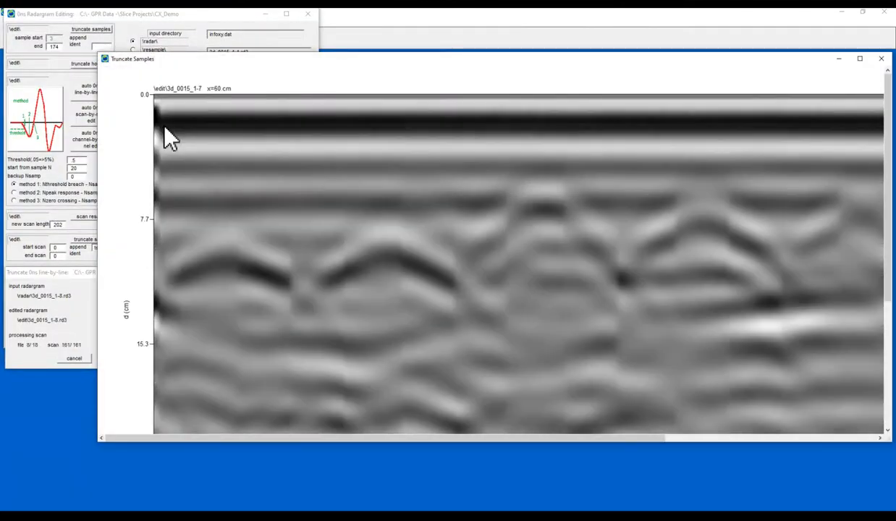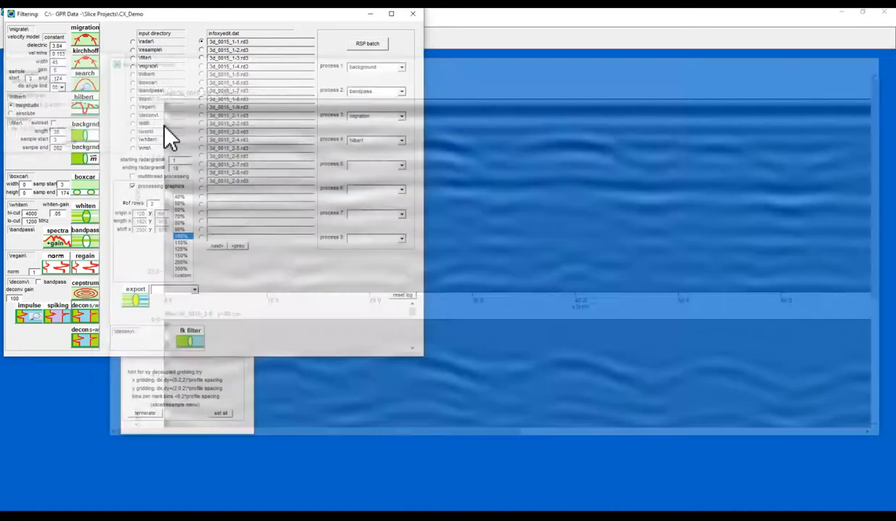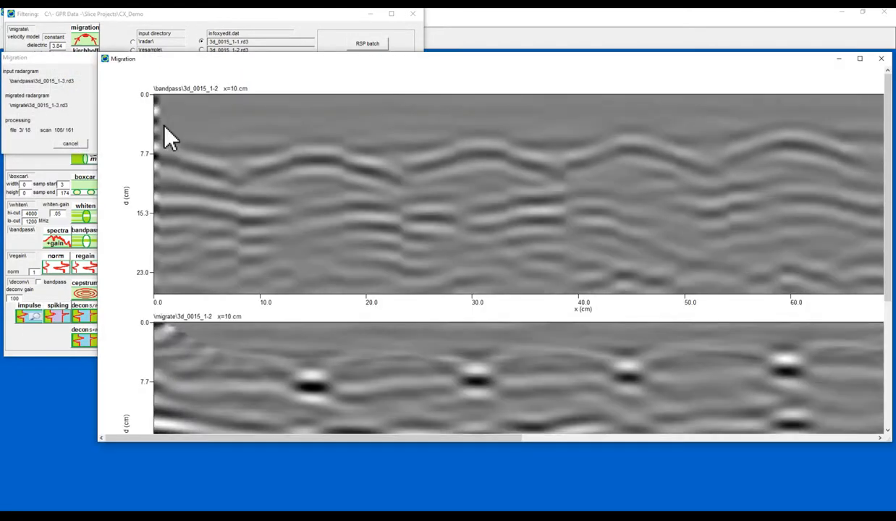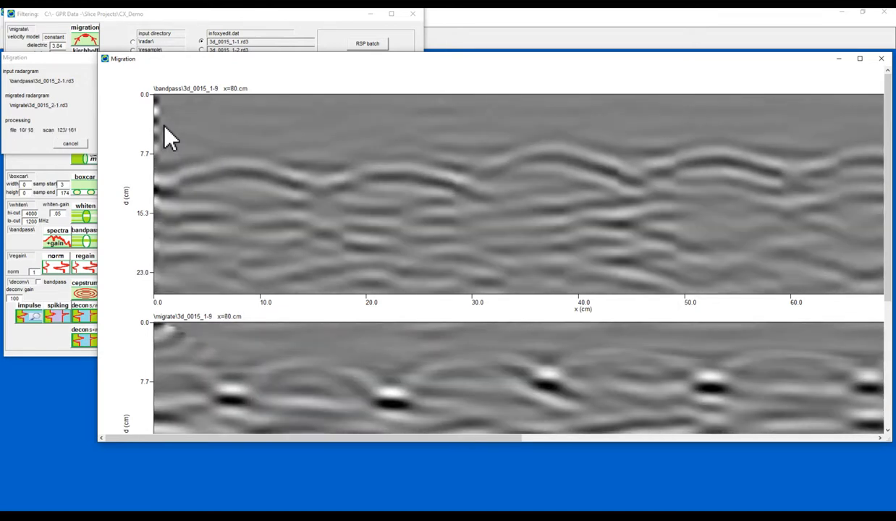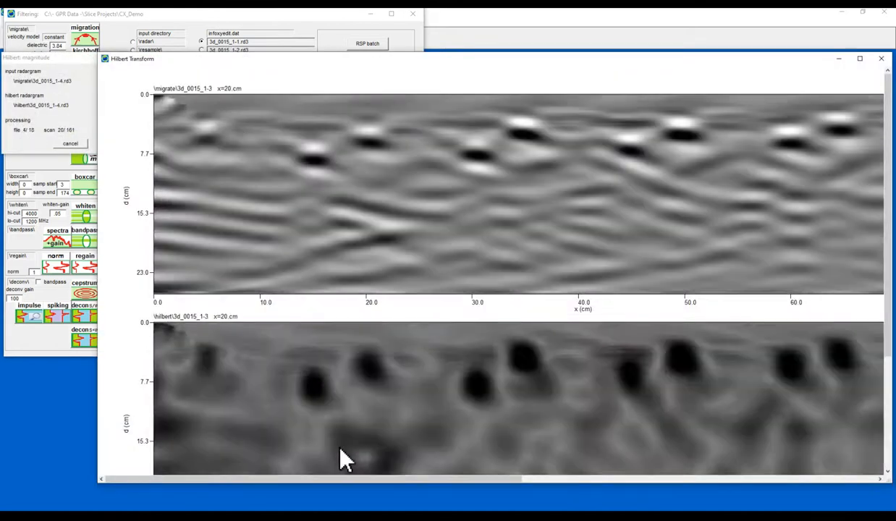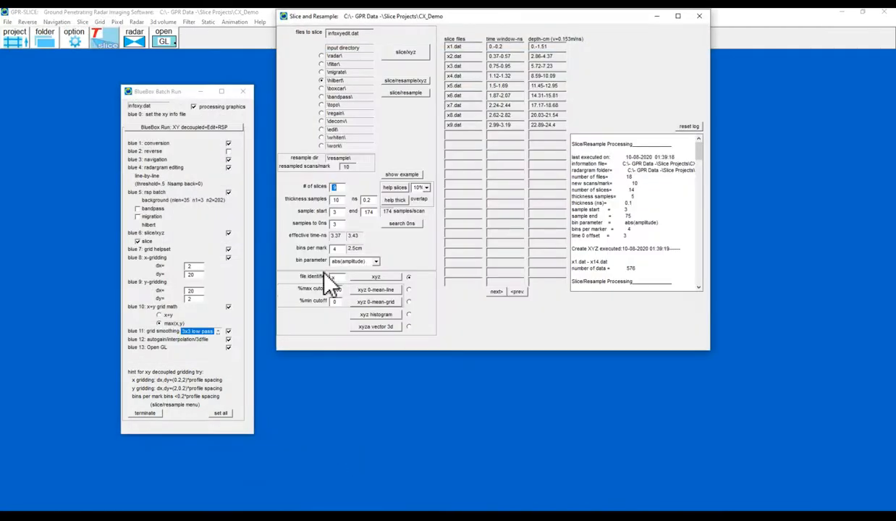Navigation flicked up there. This is the radargram editing. This is the background removal. Bandpass filter. Migration. Hilbert transform. And now it wants me to define how the slices will be generated.